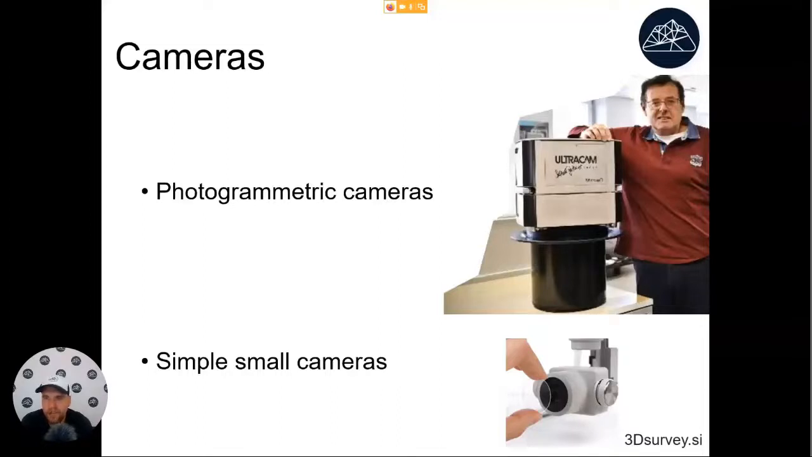What has happened in the last 10, 15 years is that the algorithms that we use in photogrammetry became so much more advanced that we can now get better results than people got 15 years ago from these simple small cameras. This is an example of a drone camera.